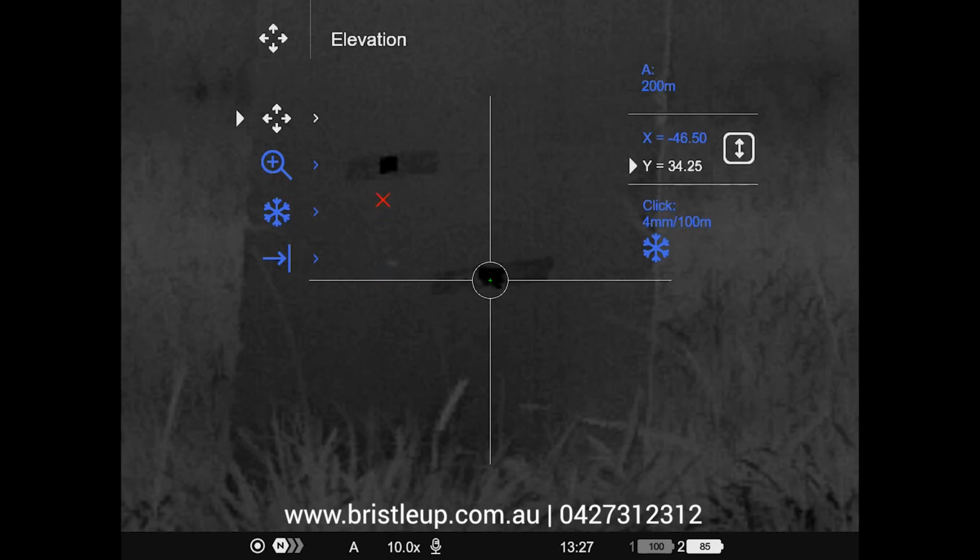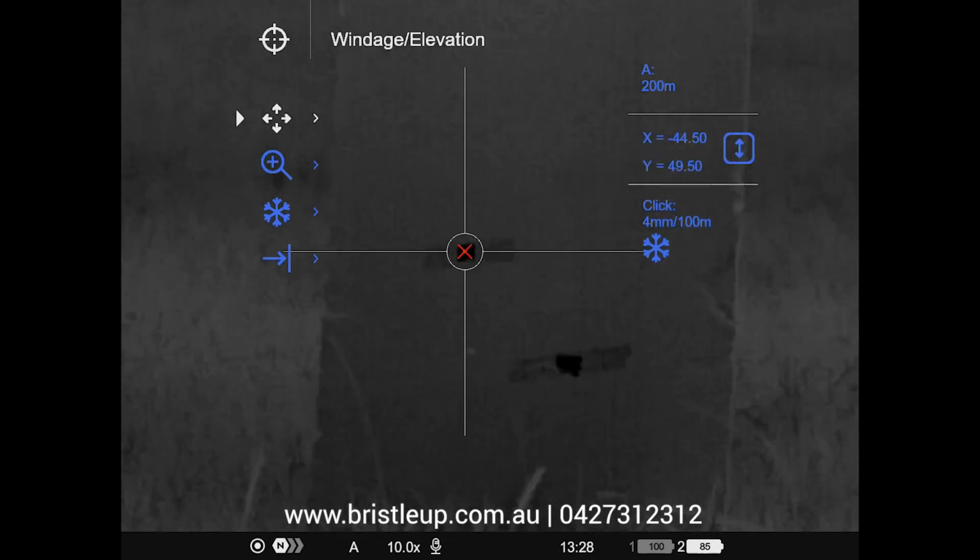Now, as you'll see while I'm doing this, on the right hand side it'll say click equals 4 millimeters at 100 meters. That's because on the different zoom levels you get more refinement. So on 10 times zoom I can actually refine it within 4 millimeters. At least that's what they claim. So now I'm nearly up to the center of where my shot landed. I'm just going to fine tune it a bit more. Alright, so that's close enough for me. And then we're going to press and hold. And now our initial freeze frame zeroing is complete.